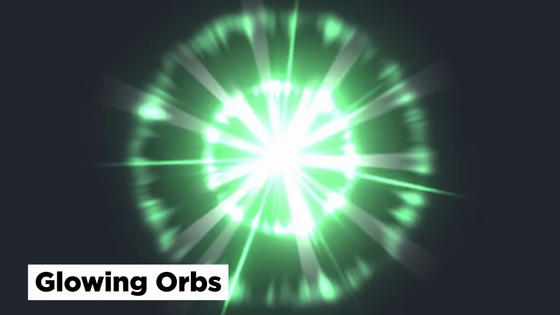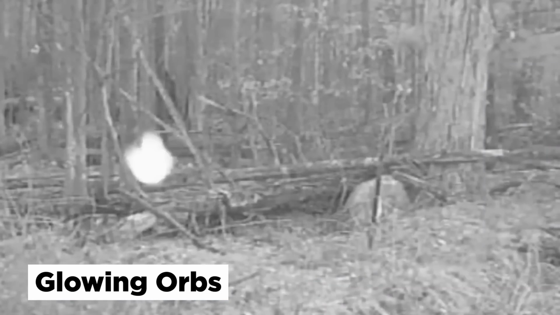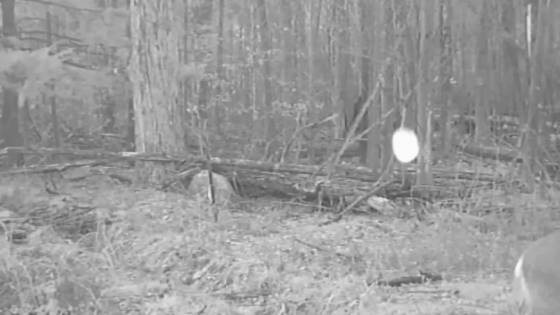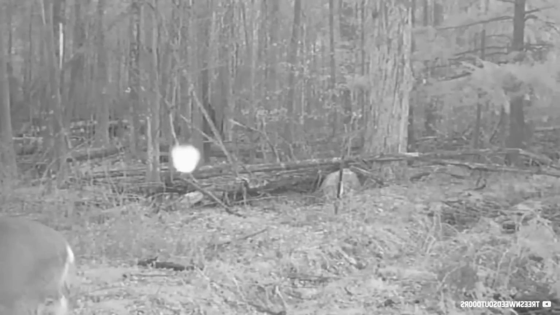Glowing orbs. Arguably the strangest thing that trail cams regularly pick up is these inexplicable floating orbs that appear in these next few clips. And we are no closer to the bottom of this mystery now than when this obscure phenomenon was first captured on trail cameras. Some believe it might be some alien apparition or ghoulish floating light, while skeptics have tried to explain these floating orbs away as dust particles or bugs.